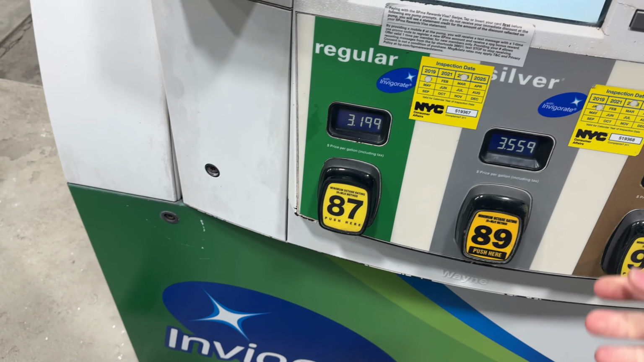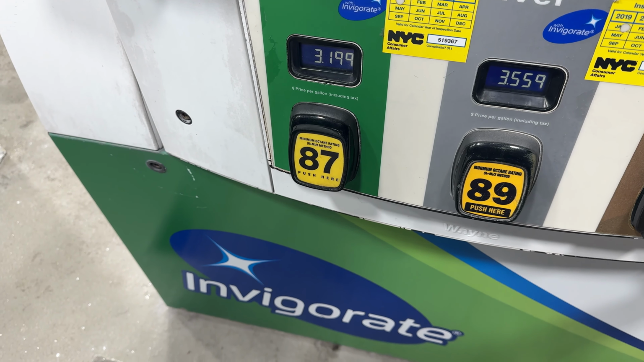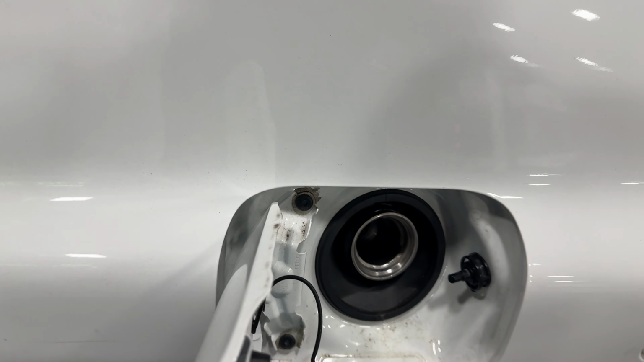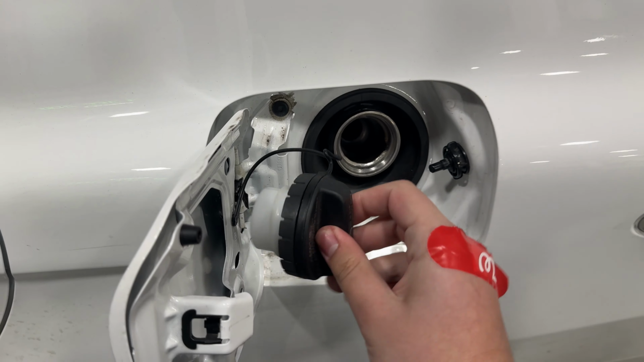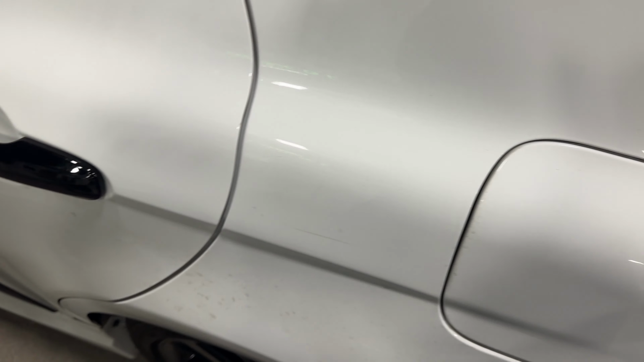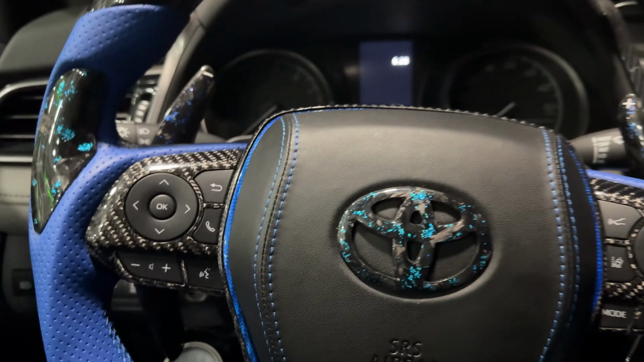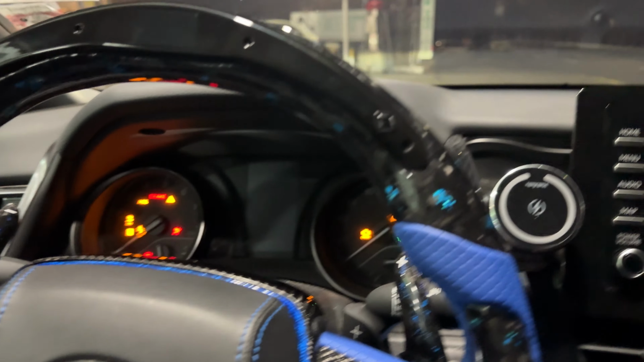Let's get the receipt out. Got the receipt. Let's close this thing. Let's get back in the car, turn this thing on. Let's find out exactly how many miles we get.